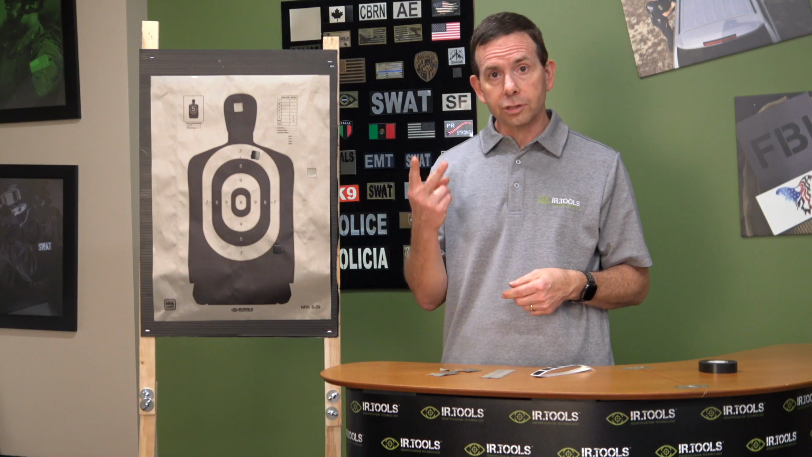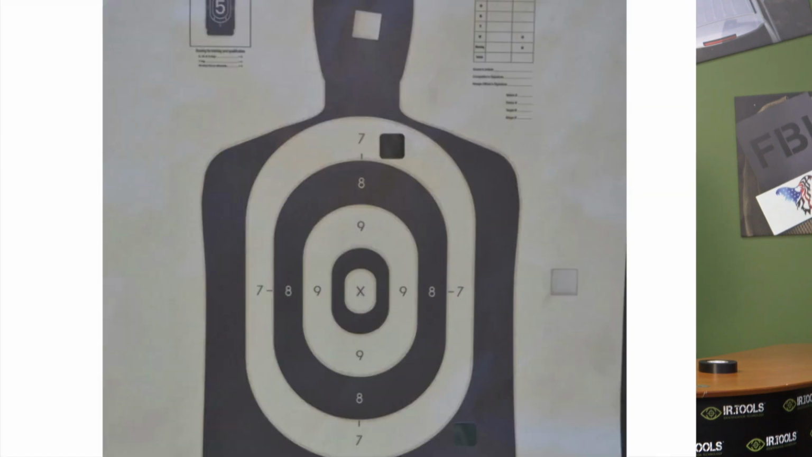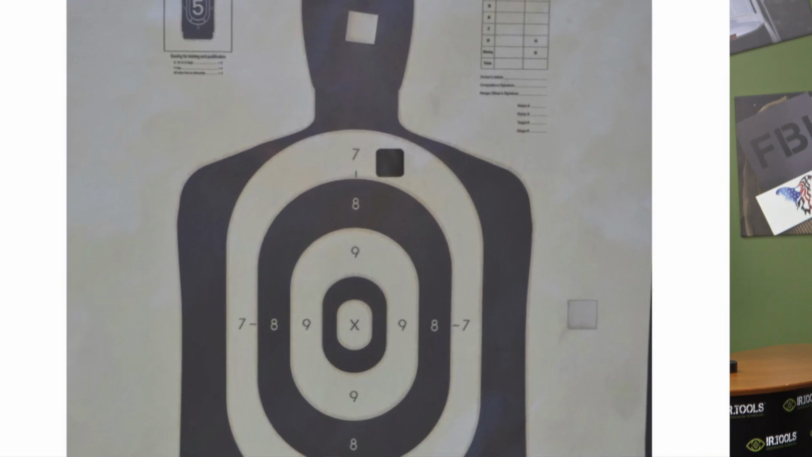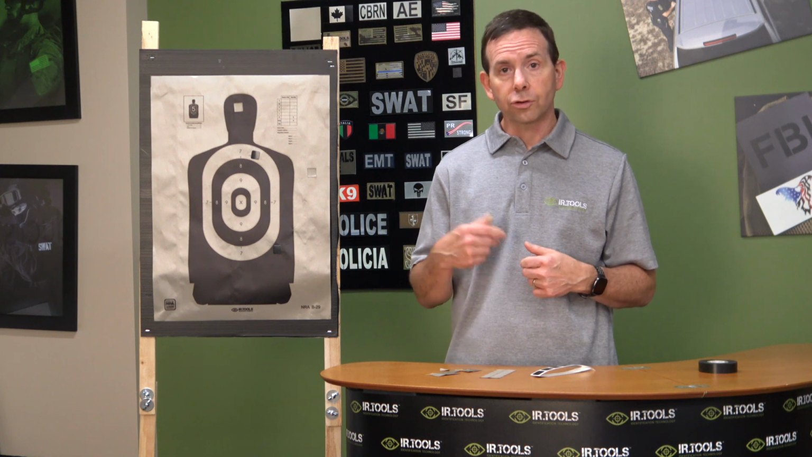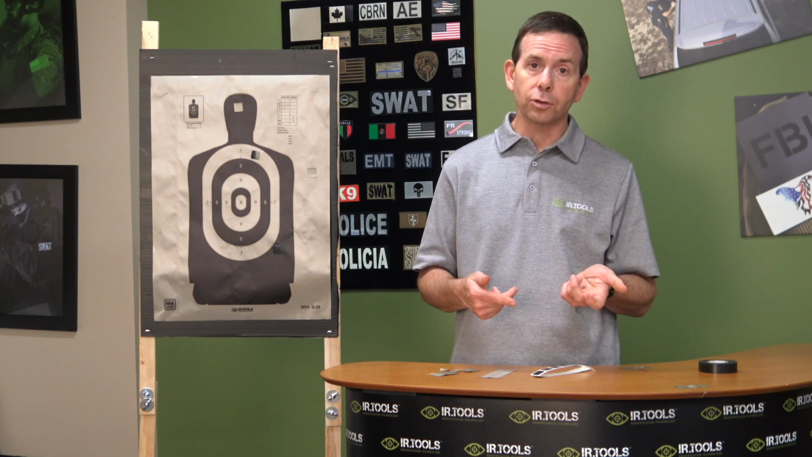So there you go. You've got two different pasters, our upright thermal, which appears cold, and the black thermal, which appears hot. Two different applications. One is creating aim points, and one is covering up the holes.